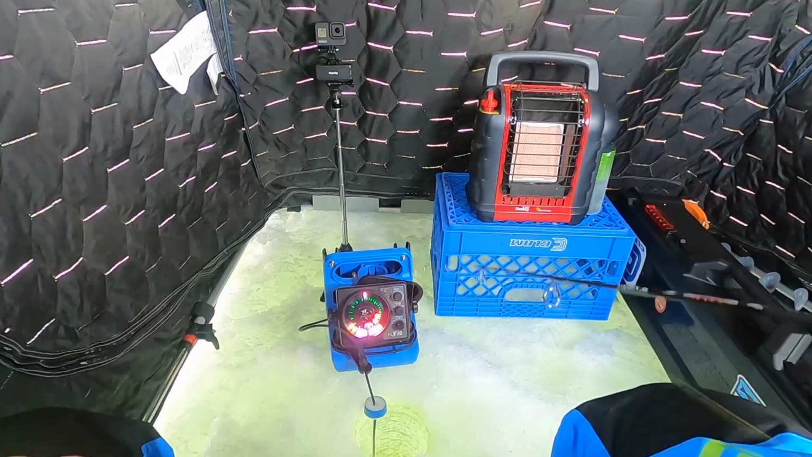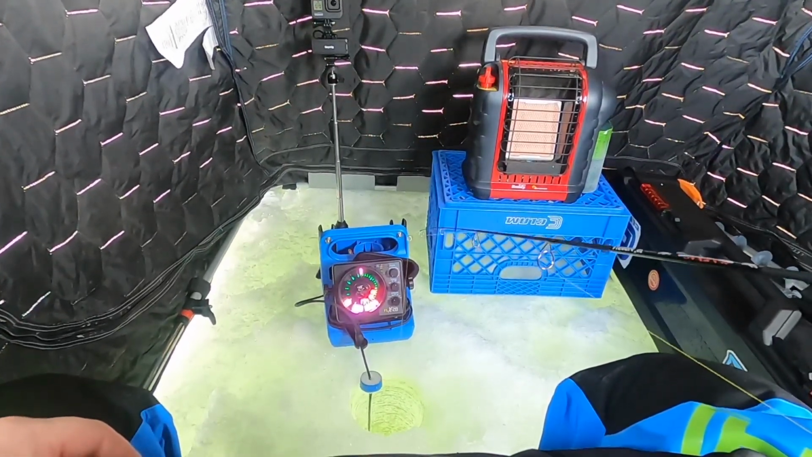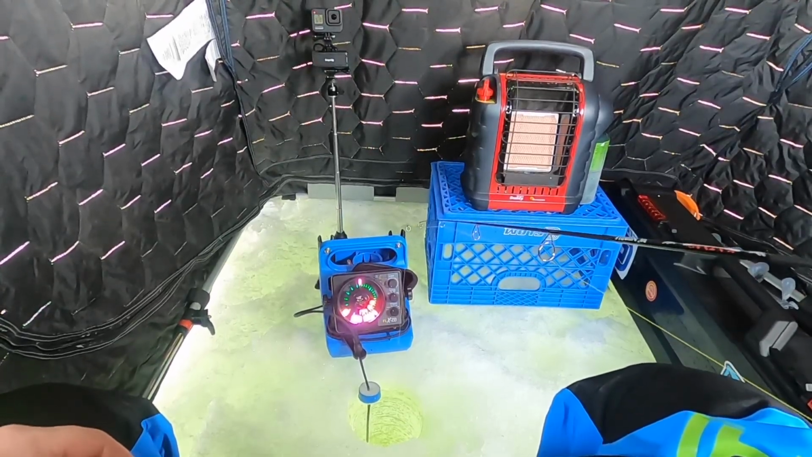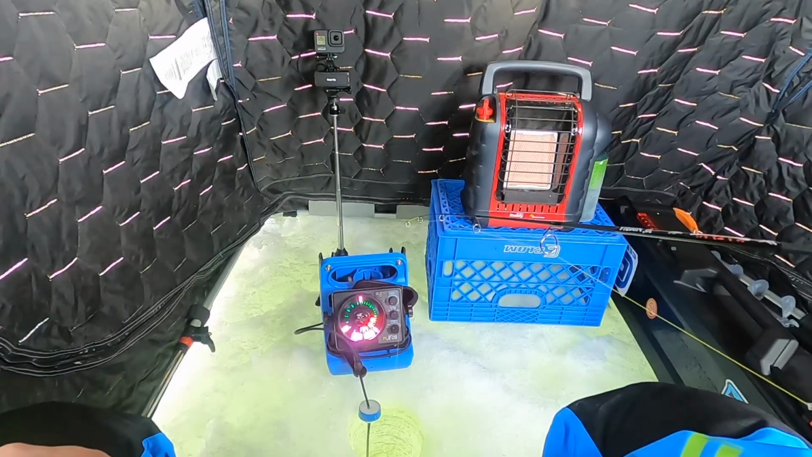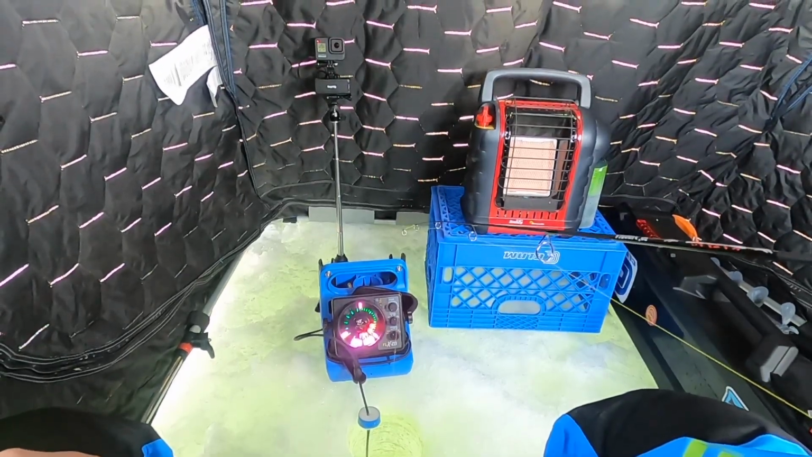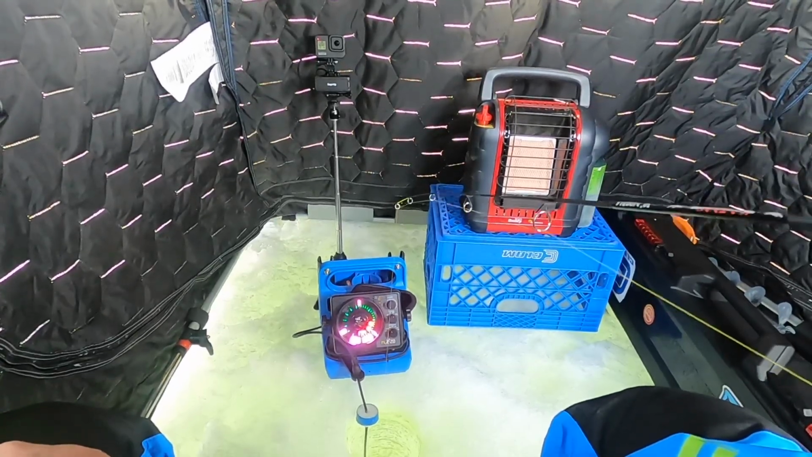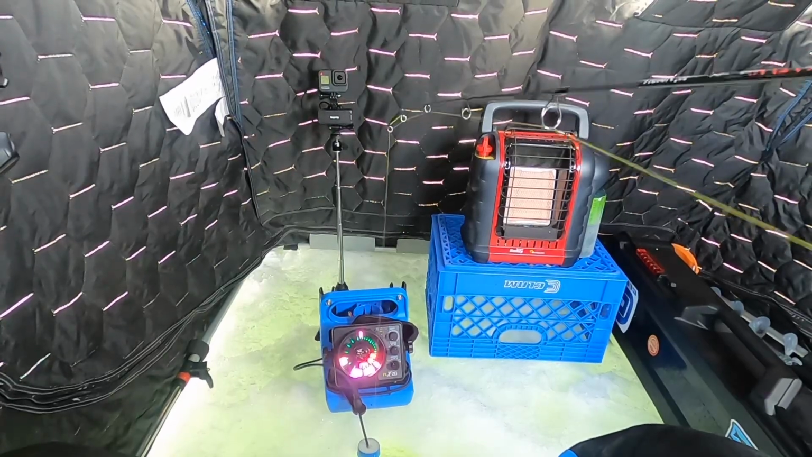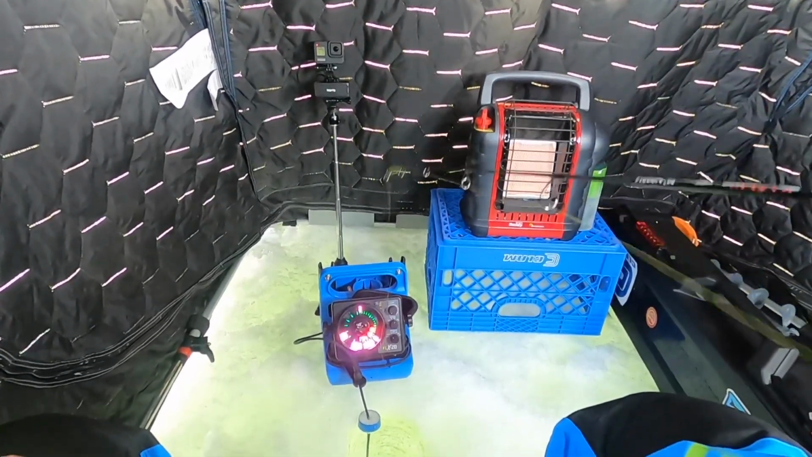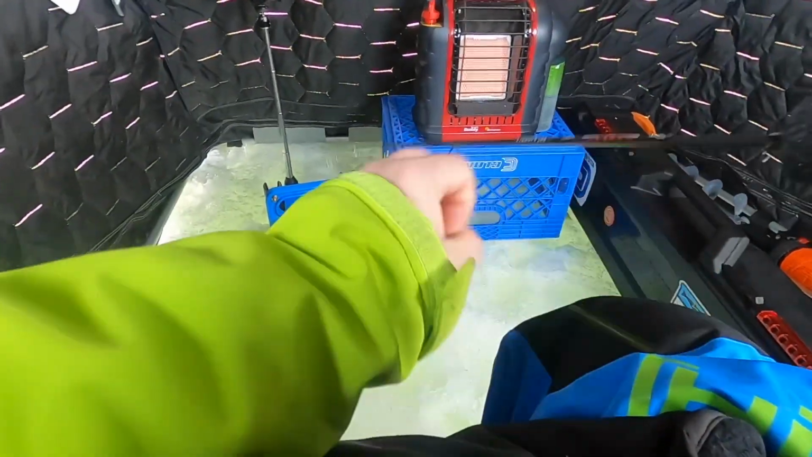How many permanent ice houses are out there? Probably like 20. Are they all spread out, or in small groups? Small groups. There's some right out in front of the landing, and then some on the left of the landing, and some on the right, and there was nobody in this bay.